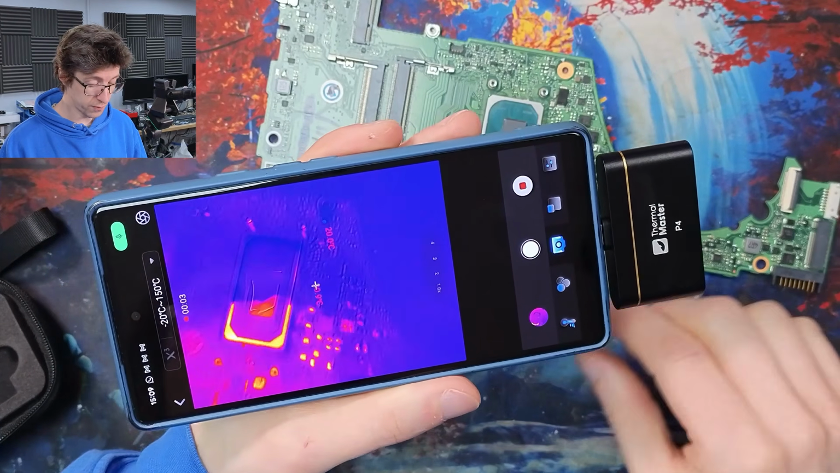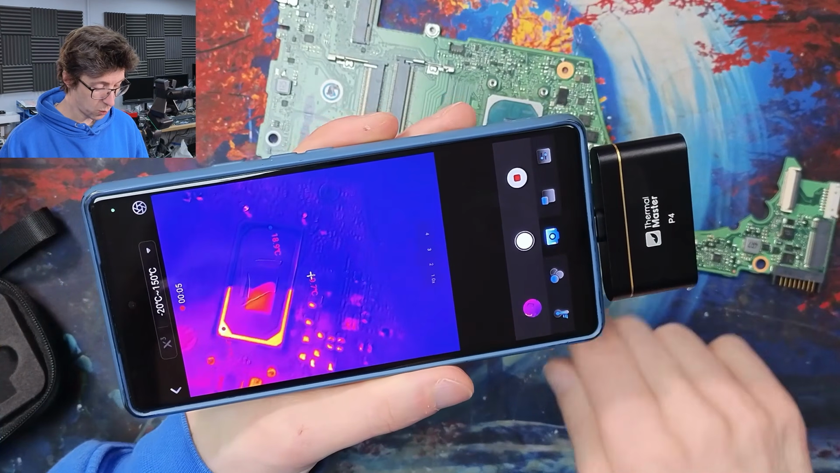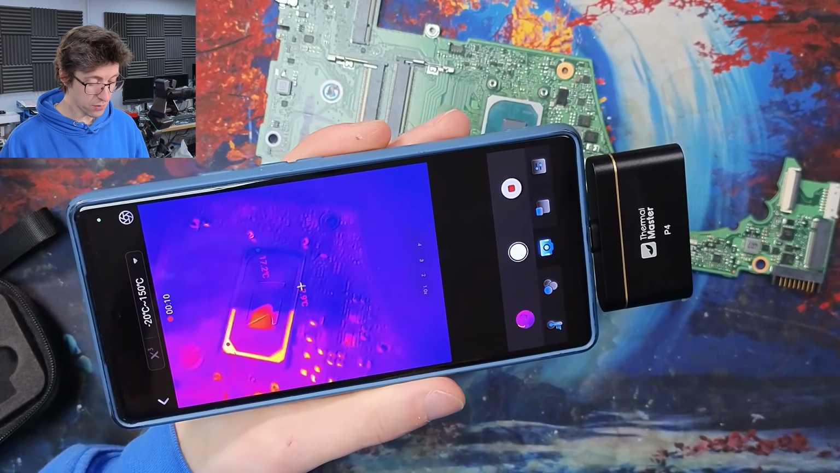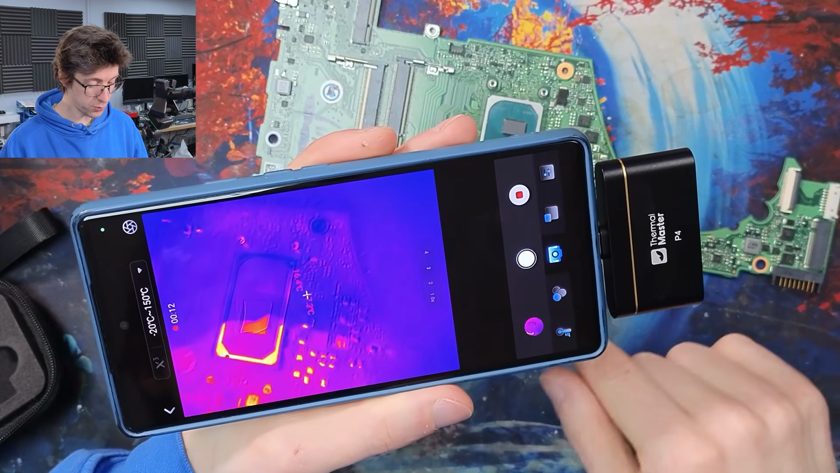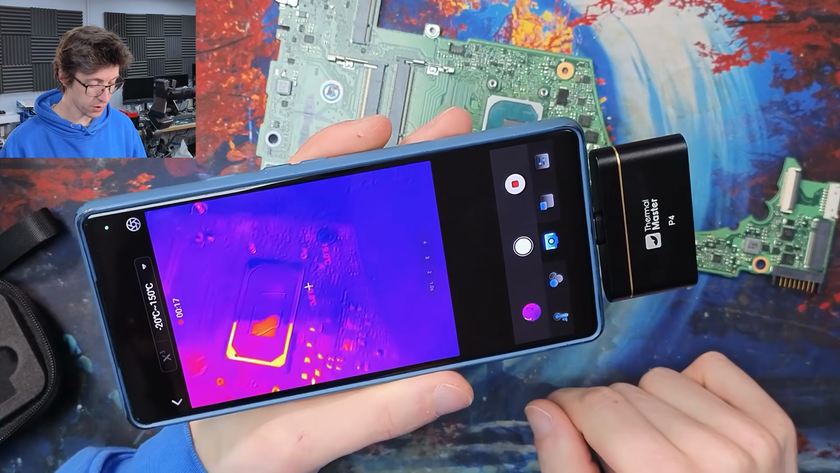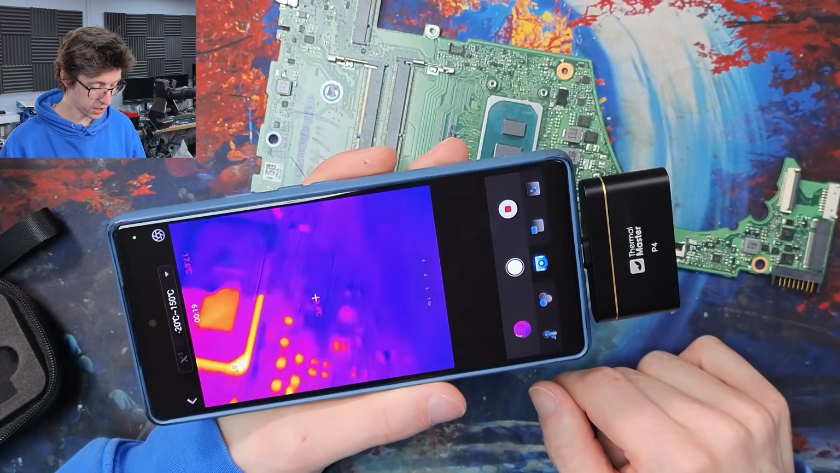And so here's the dual vision mode again, and as you can see we're seeing all those little tiny component outlines. So again, the resolution isn't different, but because we've got that visible light outline on things, it's a lot easier to actually zone in on places we want to look at.